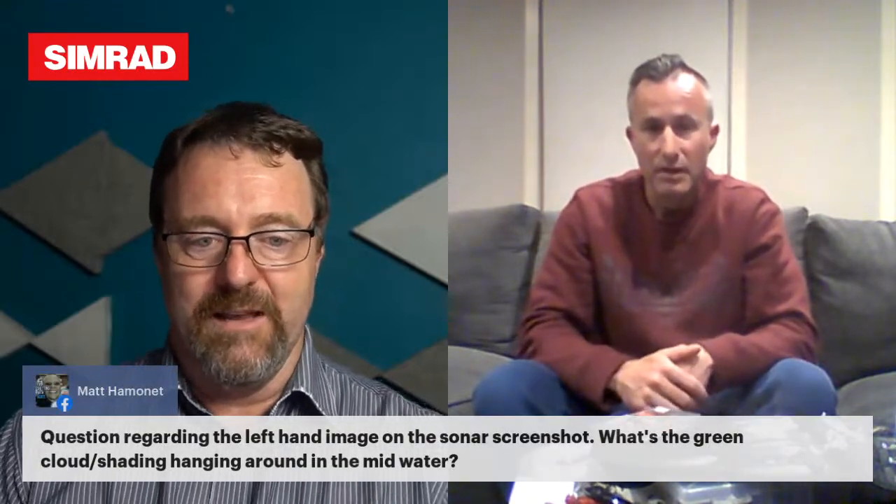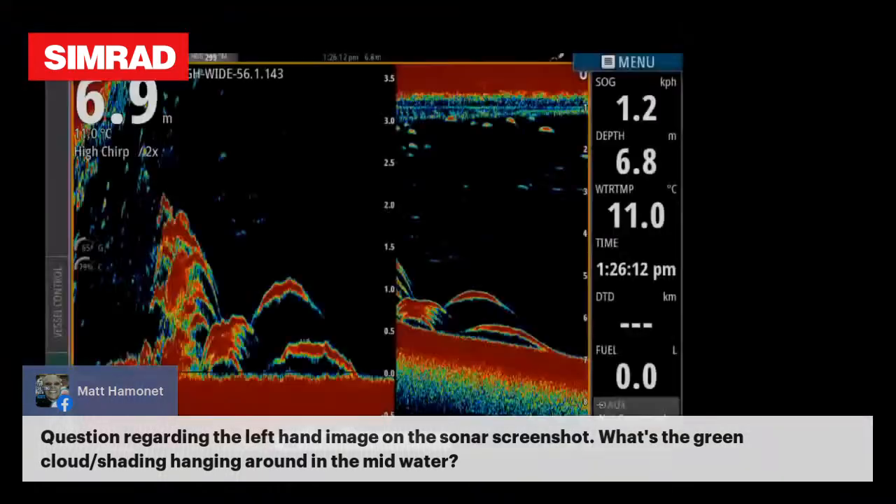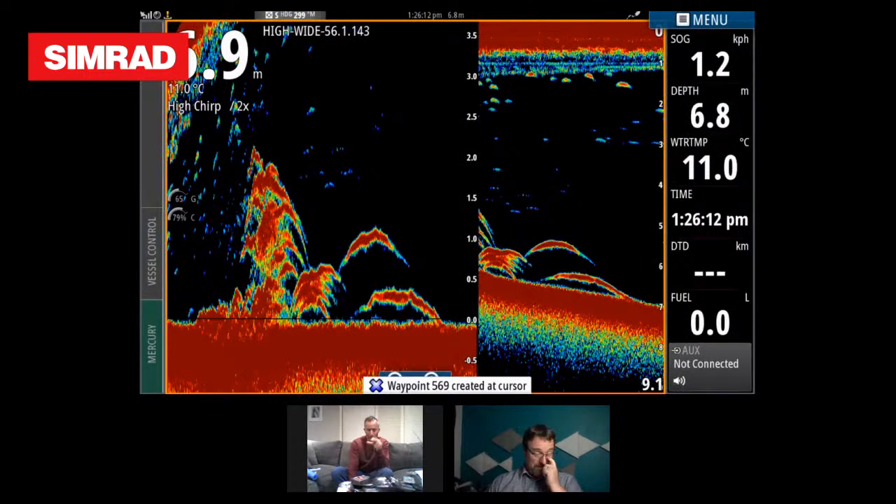Yep. Now, question from Matt. He's asking regarding the left-hand image on your sonar screenshot. What's the green cloud shading hanging around mid-water? Let me actually bring up a screenshot, Lee. Let's do that. I'm not sure if this is the screenshot that Matt's referring to. So the green, anyway. You've got bait up there in the top left-hand corner. And obviously the dense part of the bait, very, very high up there near where that 6 is. Yep. And then off the edge of it's just the smaller sort of probably fragments of bait cracking off.